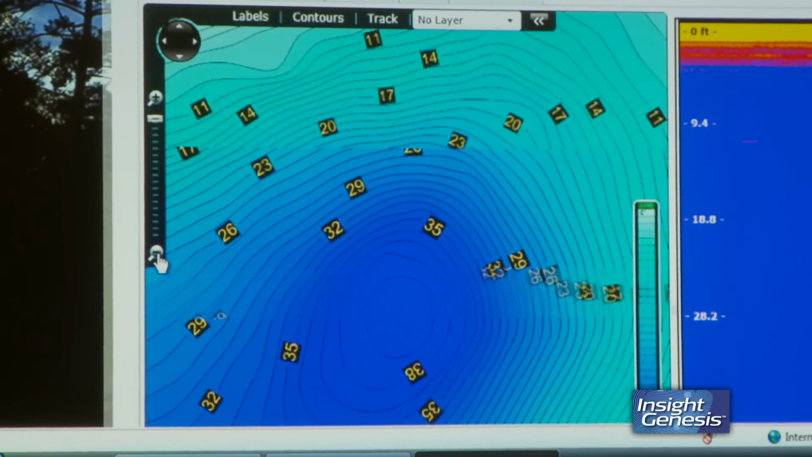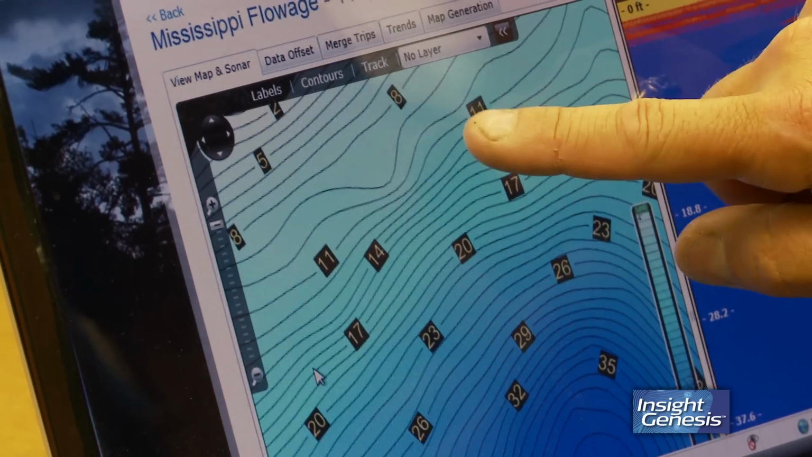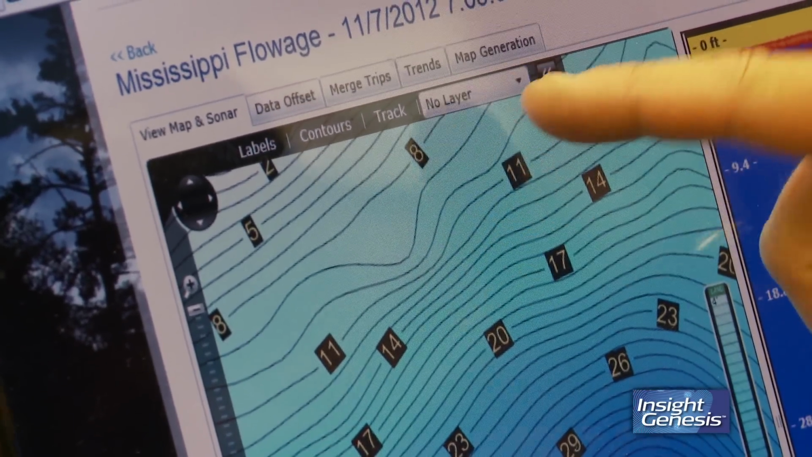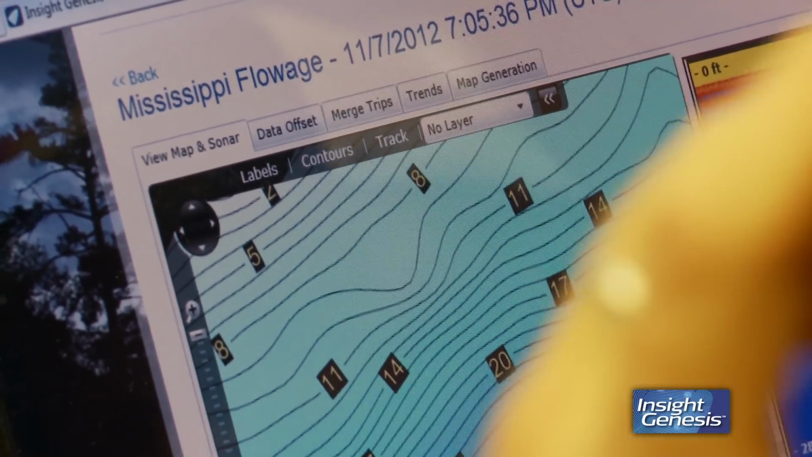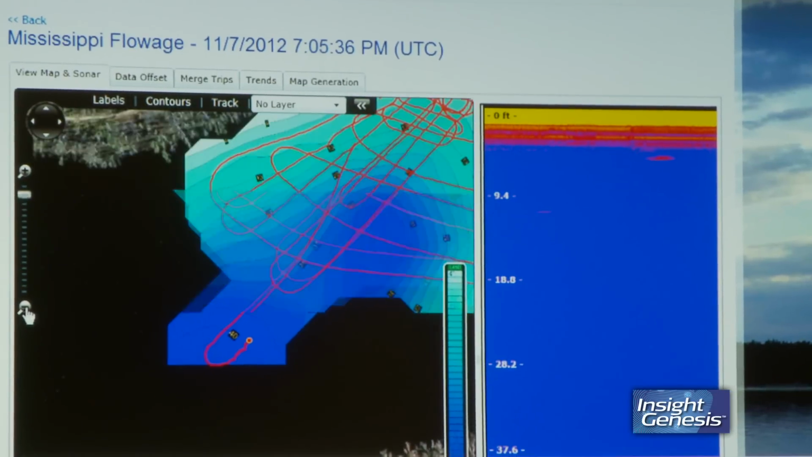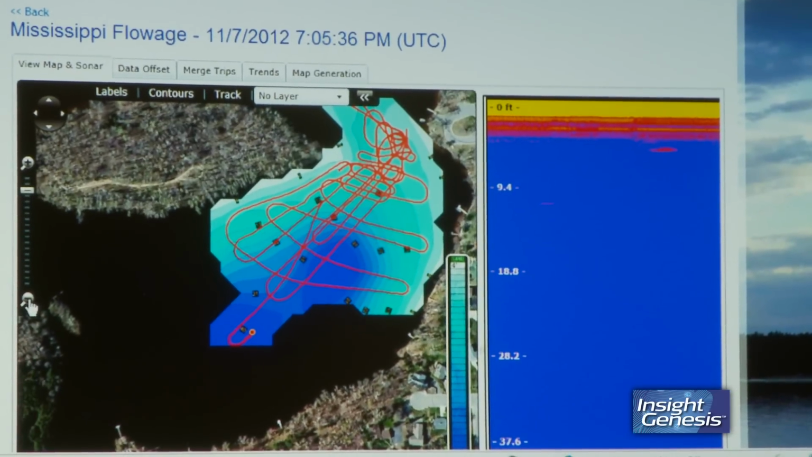Wow. There's that. So now I'm looking at an area here that has an underwater point that comes out. It's not much of one, but over the years, we've caught fish off that spot. Now I see why.